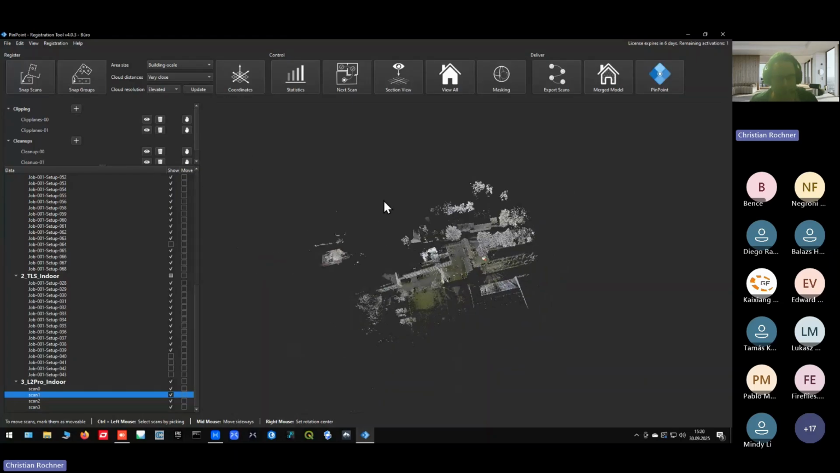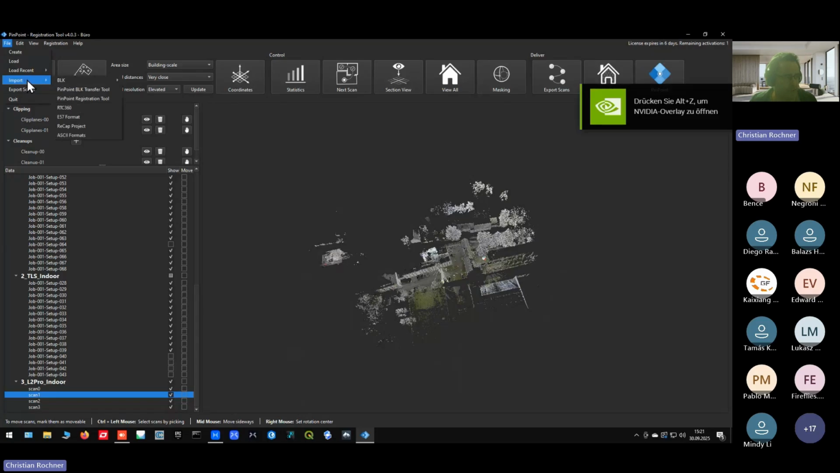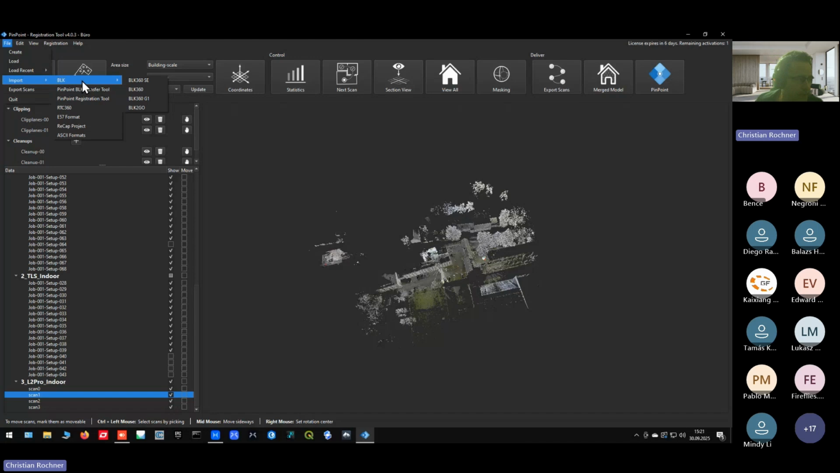So here, this is the user interface of Pinpoint, which you are currently seeing. The process usually starts by importing scan data. You can import, as I said, Leica raw data for BLK and RTC360. This is fully supported, so you can directly copy it from the scanner and start registering here. But you can also import E57 format, Recap projects, and ASCII formats. So pretty cool. You can basically get all the point clouds you produce from laser scanning. You can just import them.